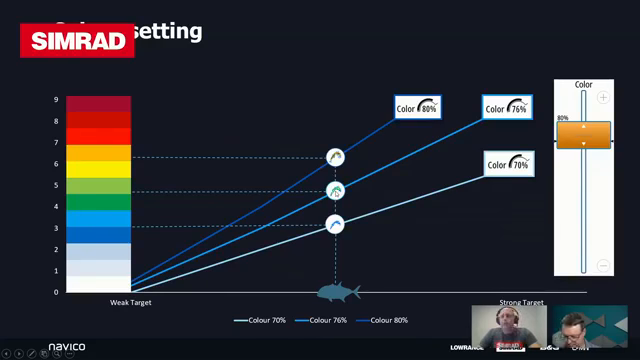Often there's a little bit of confusion about gain and color. And the difference between the two is gain sets the overall volume, if you will, or target intensity, and then the color allows you just to fine tune it. So it's a really good way just to dial it in that last couple of percent.